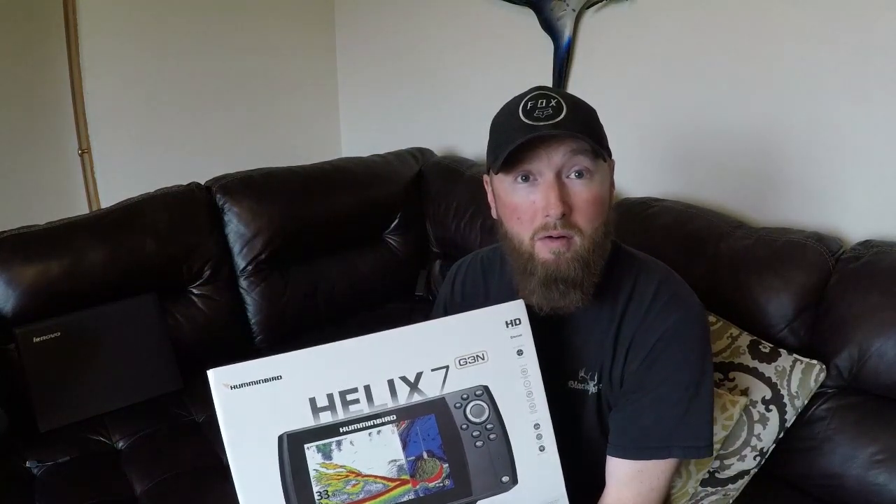Today we are unboxing the new Helix 7 Chirp GPS G3N, and as you guys know, I'm a Humminbird fan. This will be my third Helix on my boat. Big fan of the Helix, and we got the unit right here. Just got it in the mail, brand new.